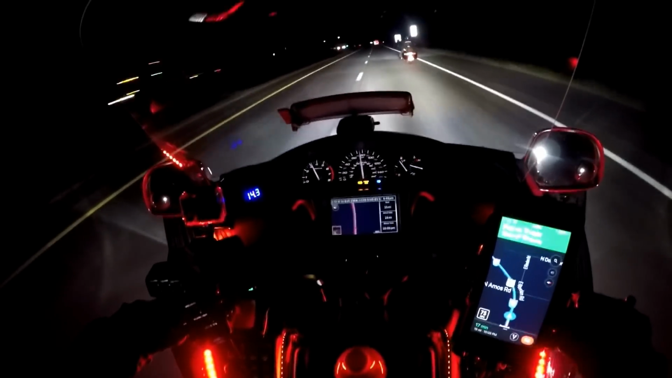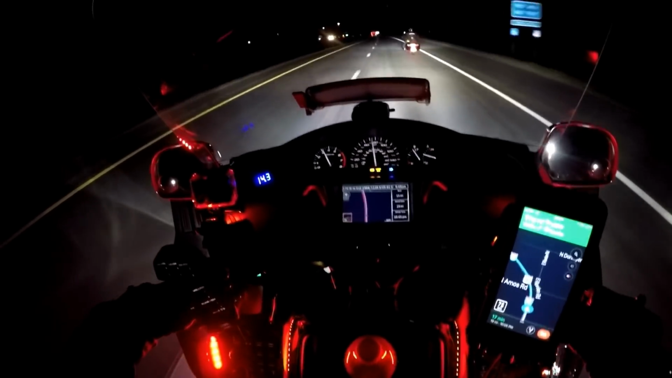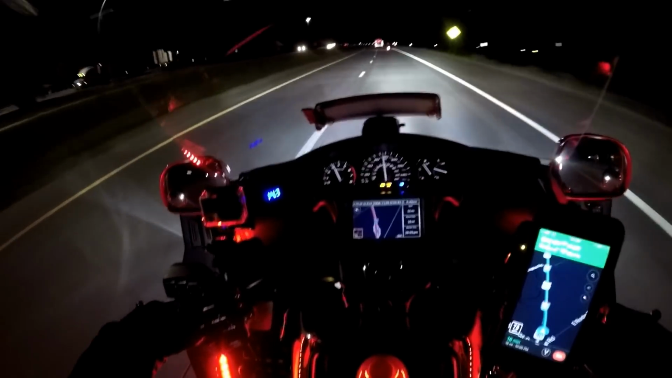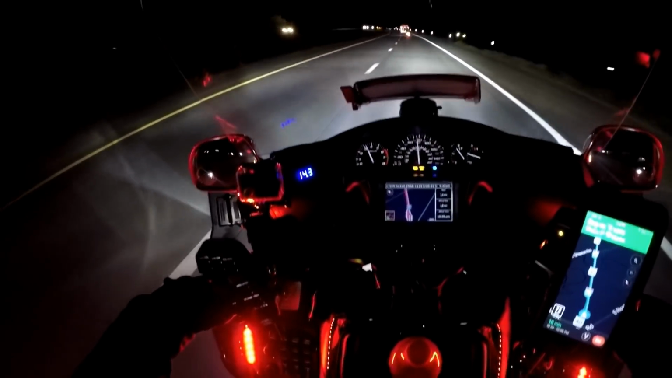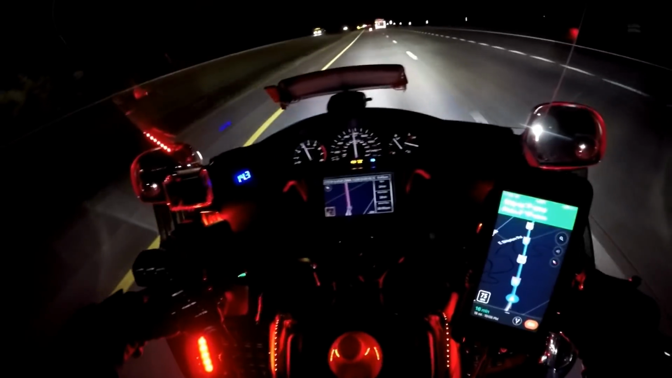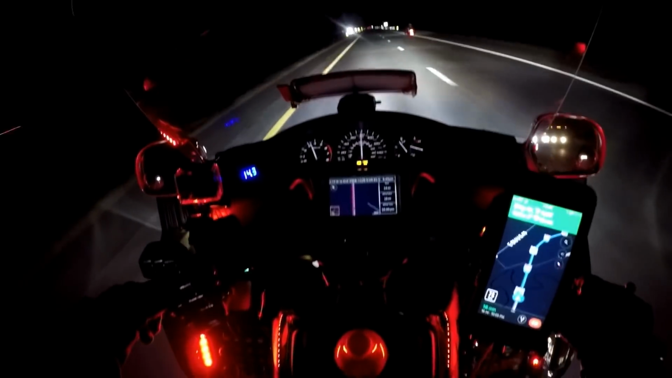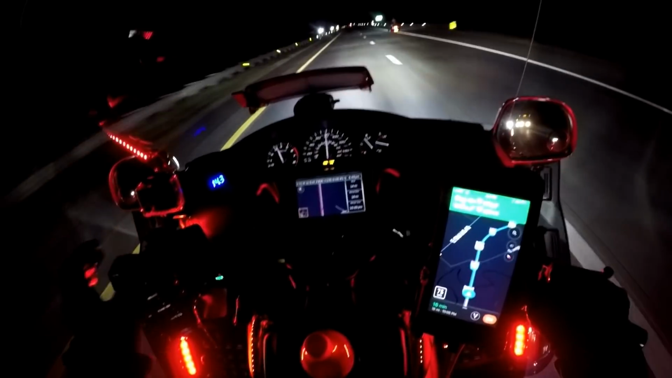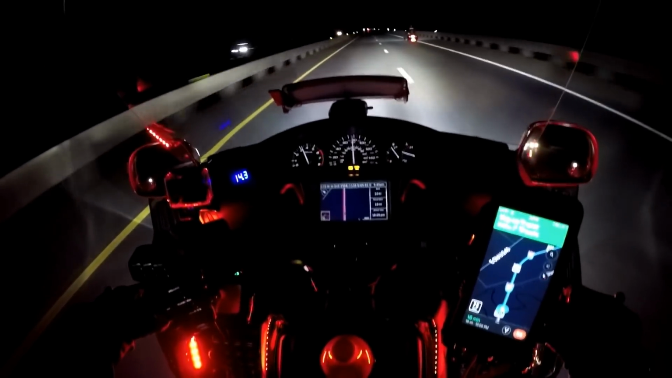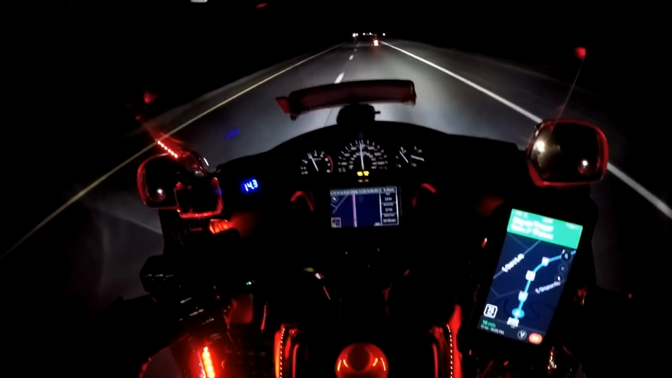Gotta be visible. Look at the top of that sign, man. I added up my lights. I got over 35,000 lumens. Yeah, I'm telling you, you can light up a football stadium. You see that truck flicking his lights? Yeah. You're too bright there, buddy. I know.